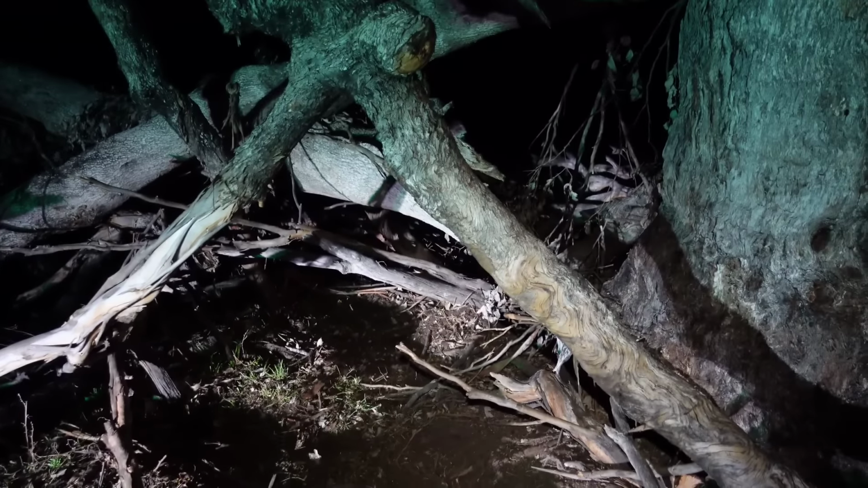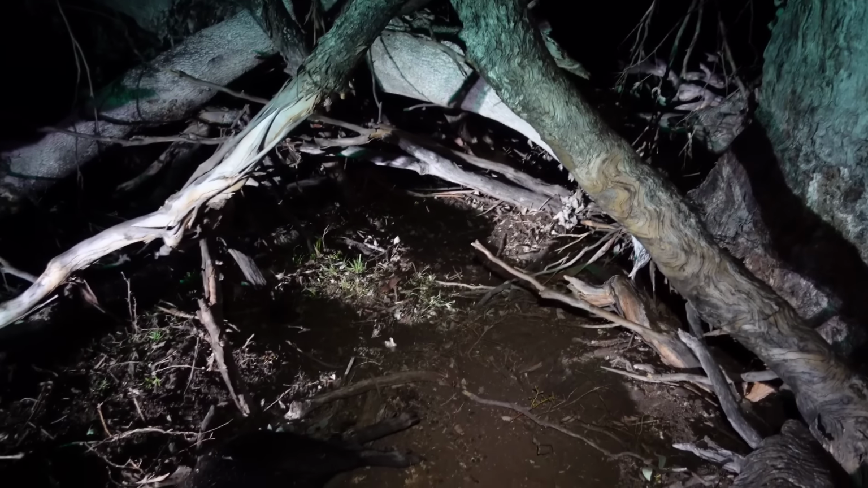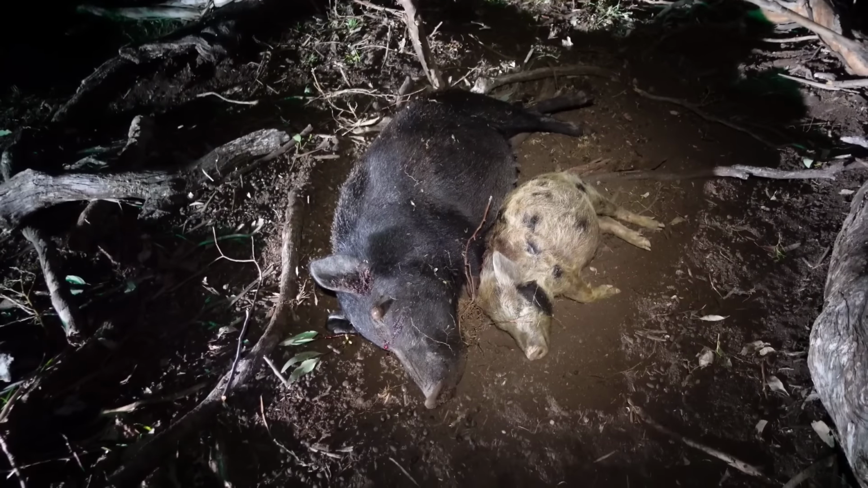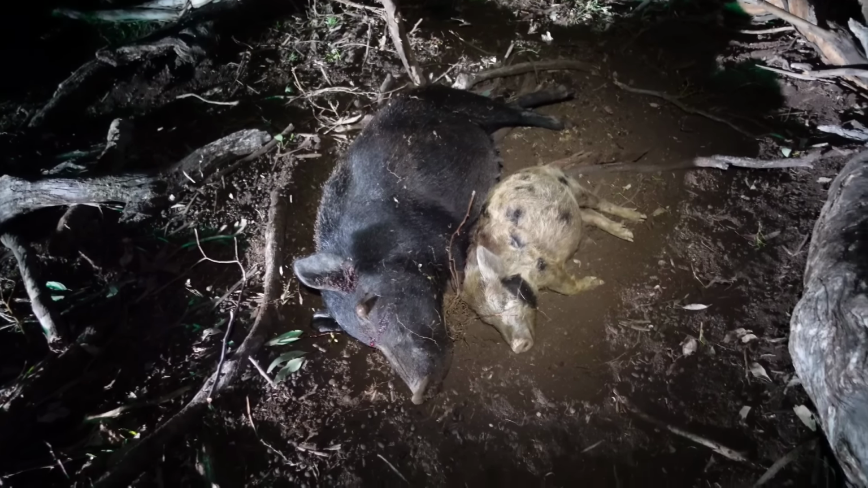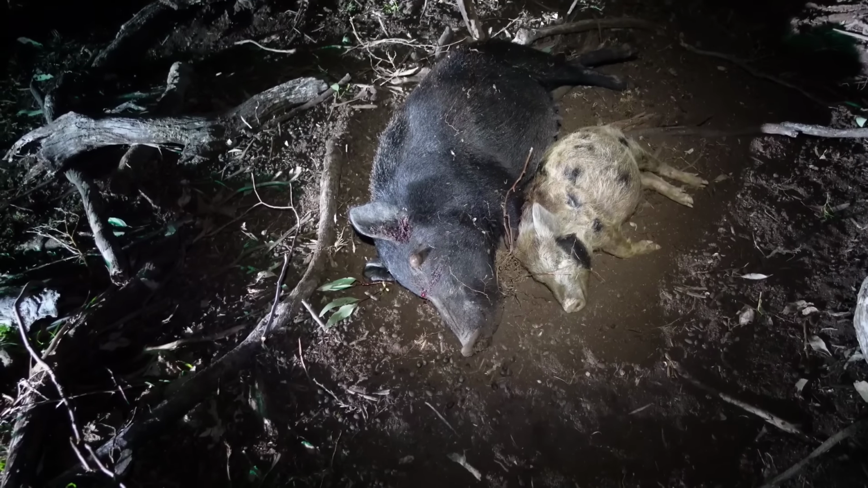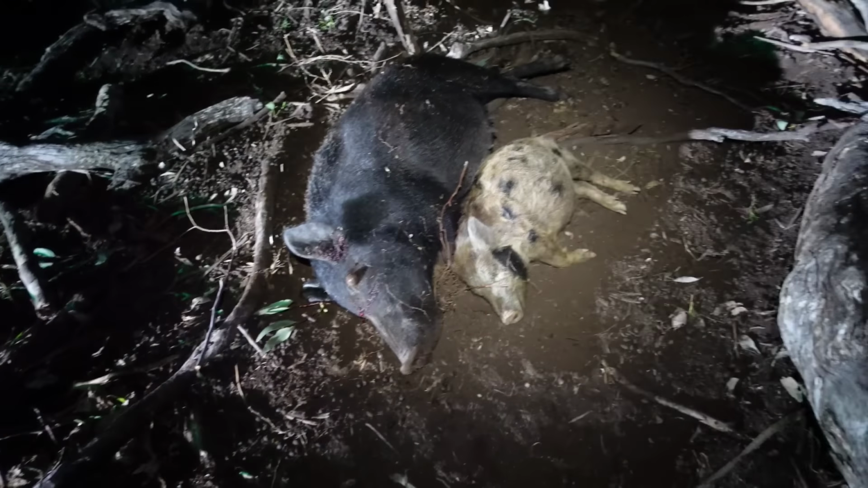I looked at it from the other side over there. I've rode right around it, only at about, I don't know, 5 or 10 metres. And I've come around this side and it's a sow hiding in there with some little pigs. So yeah, Mum copped one between the eyes. She's got the old googly eye happening there.